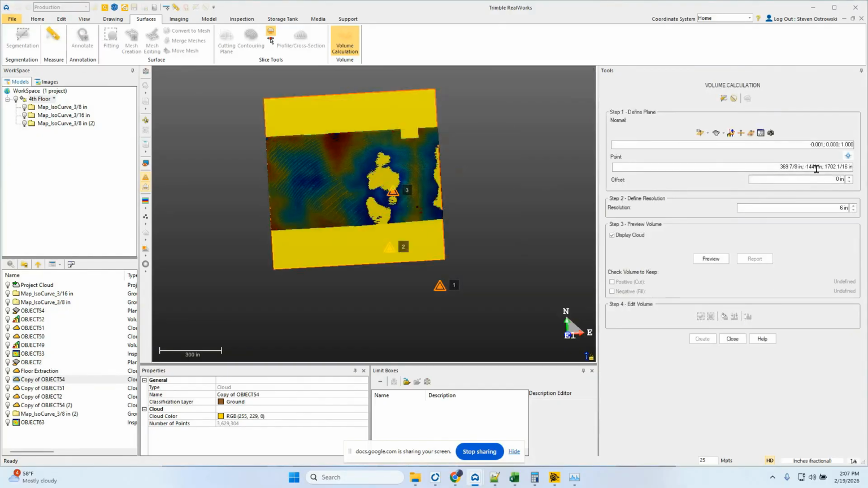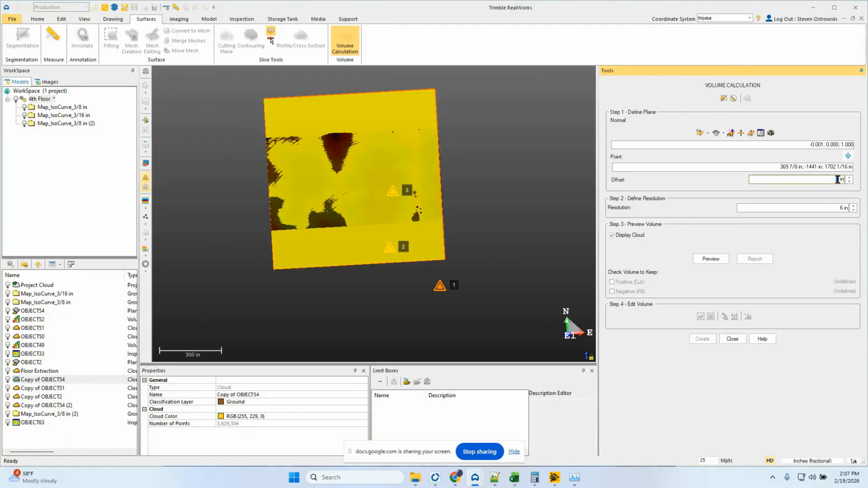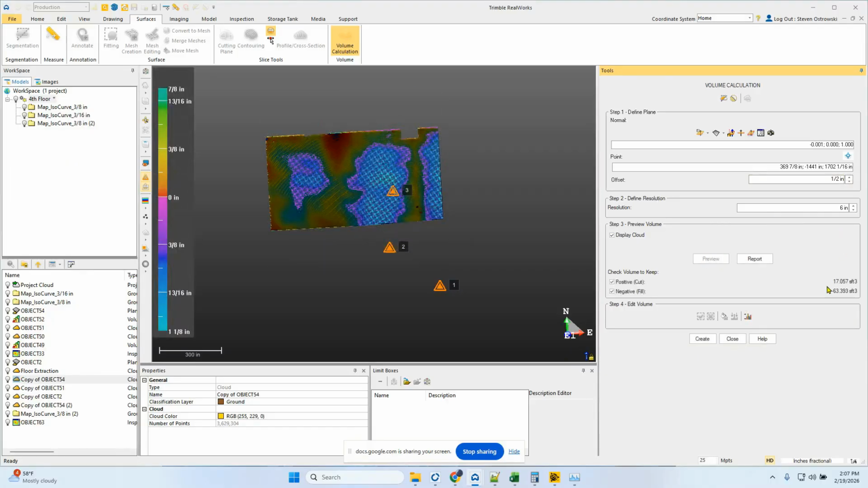Close the tool. And then do a resolution of 6 inches and preview it. So this is going to tell me the amount of square feet in volume for cut and or fill. And if I adjust this, let's say I want to actually add more fill because it's more labor intensive, we'll do that not at 0.1, we'll do 0.5. I can essentially move that plane up, and now I have more fill than I do cut.